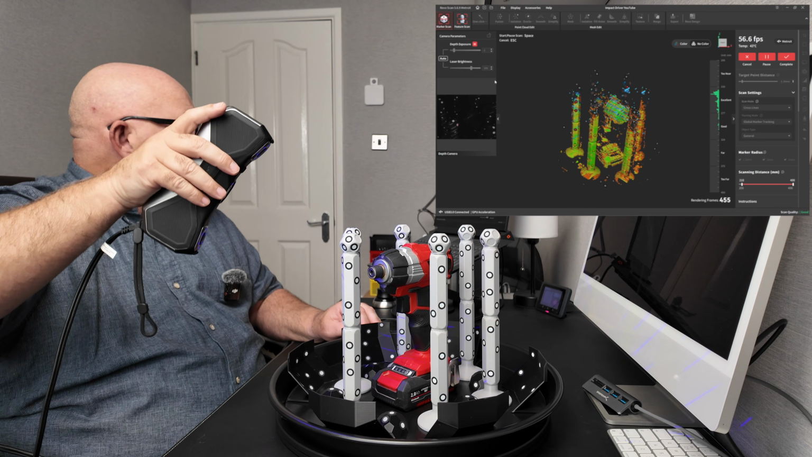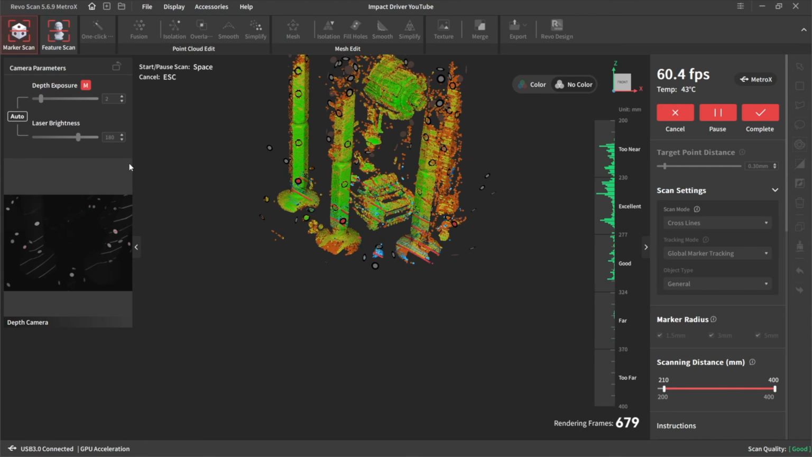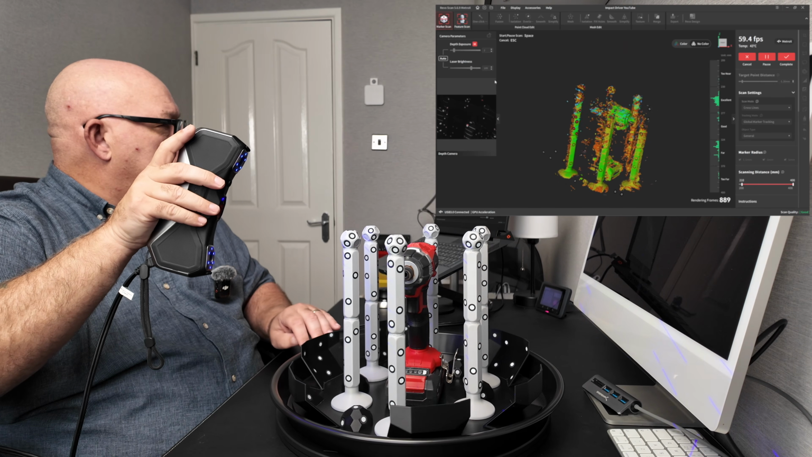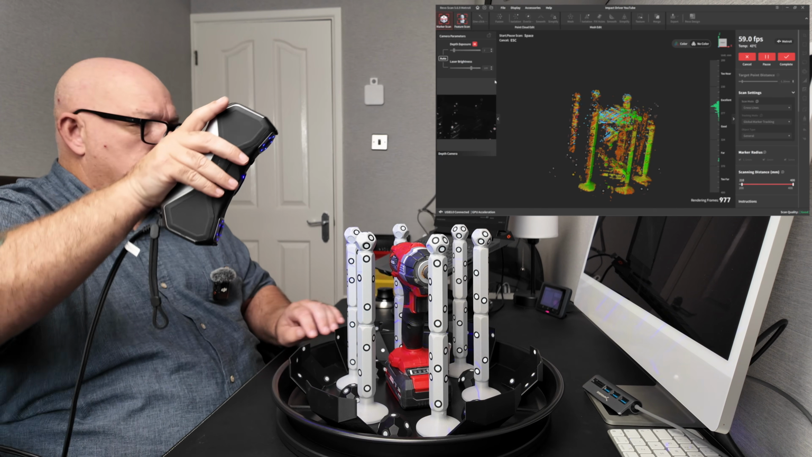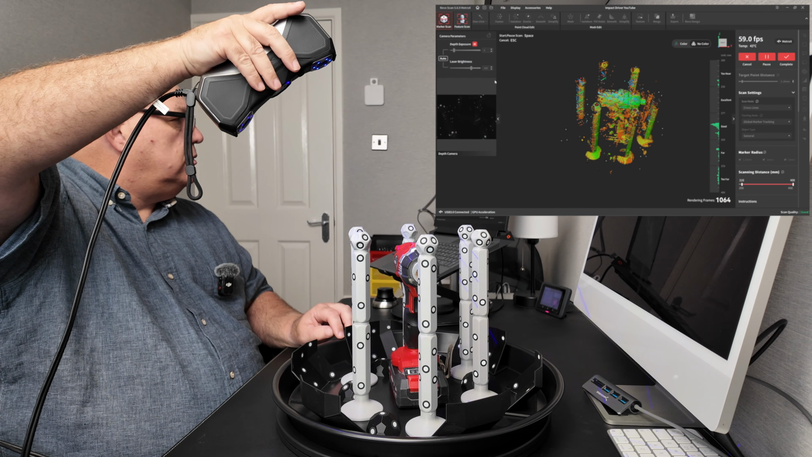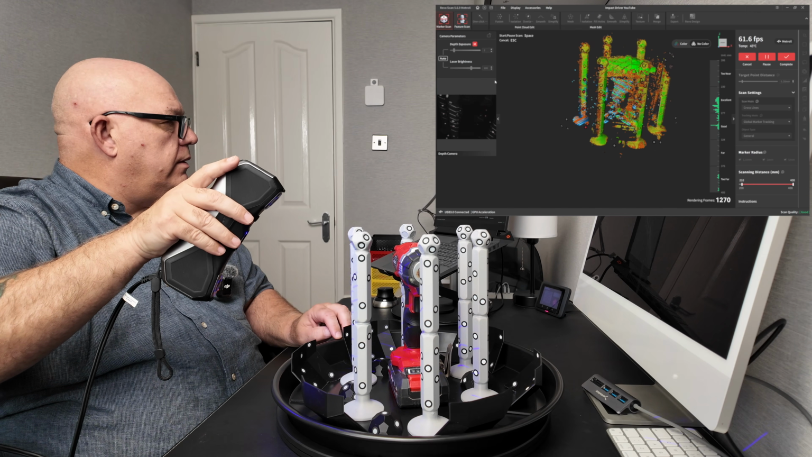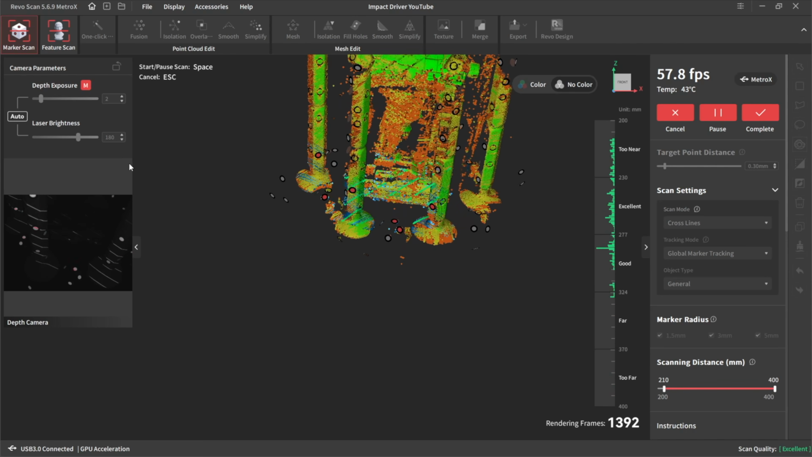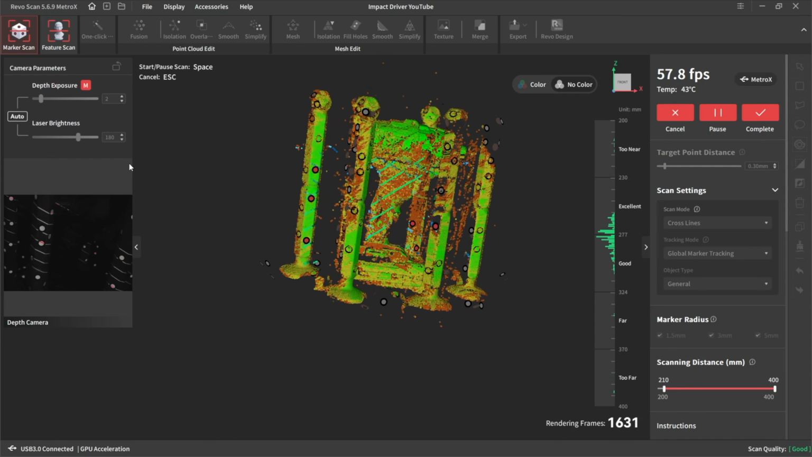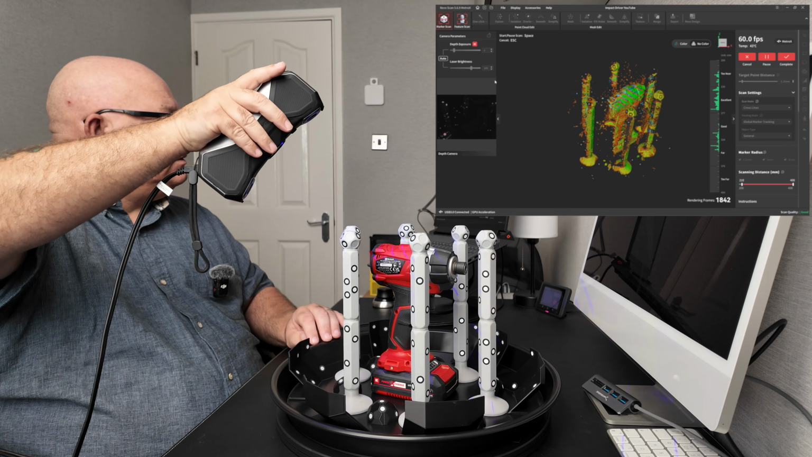So as you can see, getting through that gap there, we're getting the battery at the bottom, we're getting the top, we're getting something on the top, and we're coming down to the battery. So that seems to be working well. Up to the top.